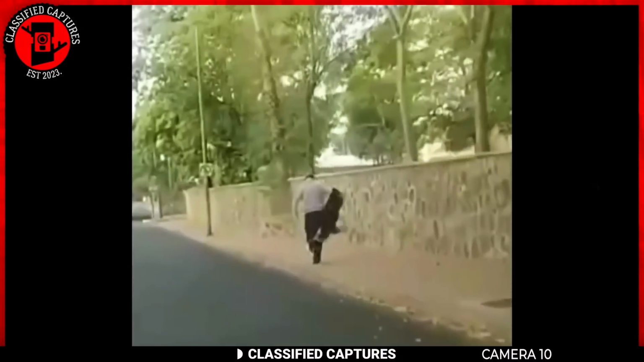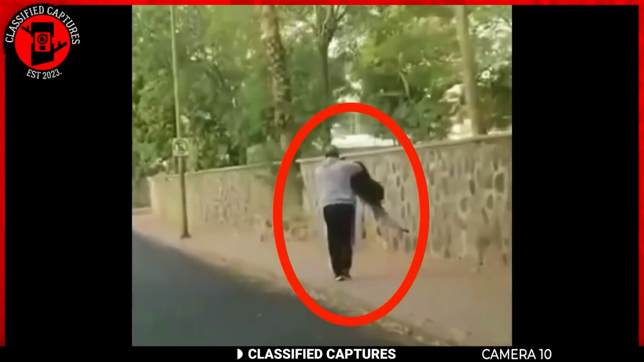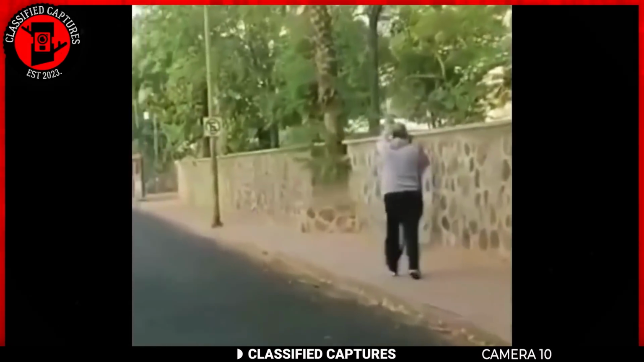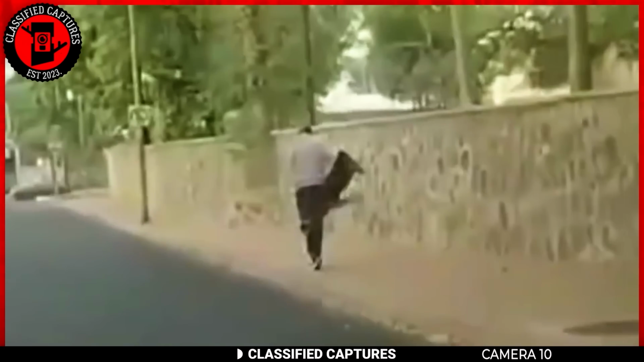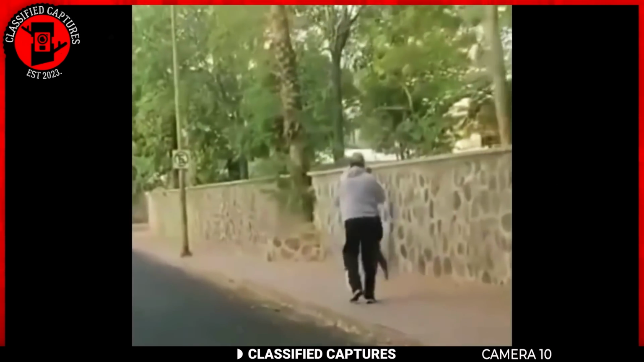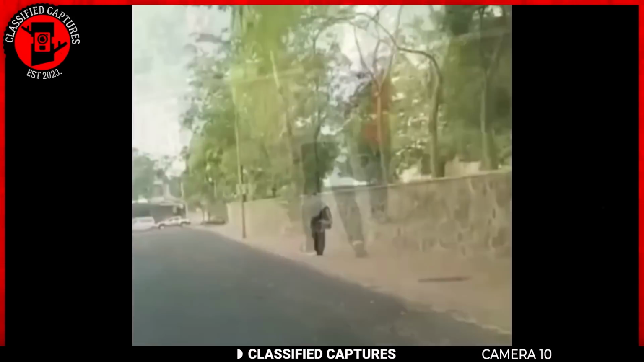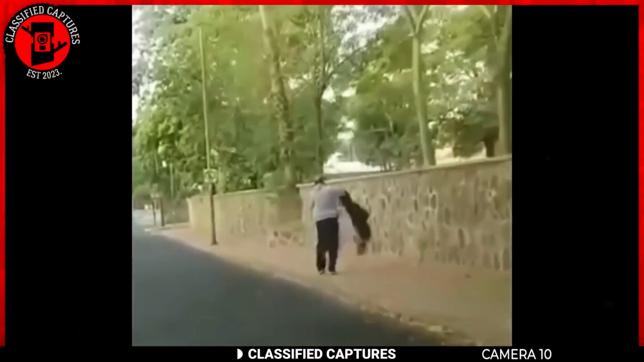While driving on the road, the individual recording this footage came across a man in a white button-up shirt with trousers walking ahead of his car. It seemed like he was taking off his jacket, but then this happened. Out of nowhere, this person in a red shirt appears.